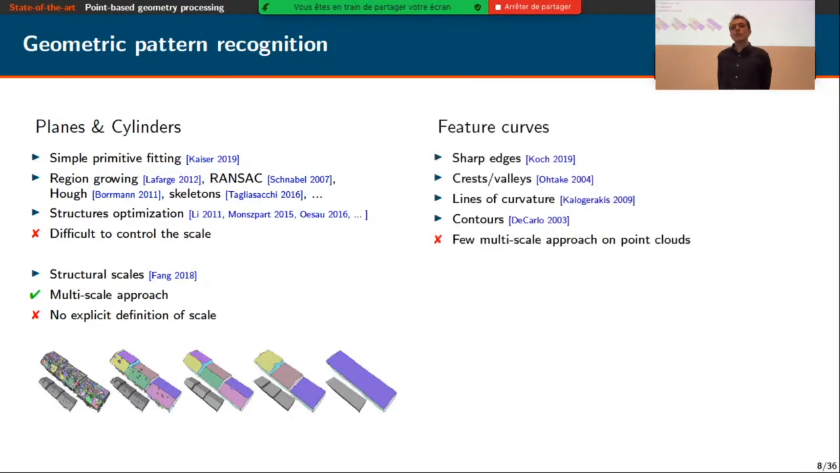For feature curves detection, there exist many different definitions of feature curves, such as sharp edges, crest and valley lines, lines of curvature, and different contour definitions in the context of rendering. But overall, there are few multi-scale approaches that can process unstructured point clouds.